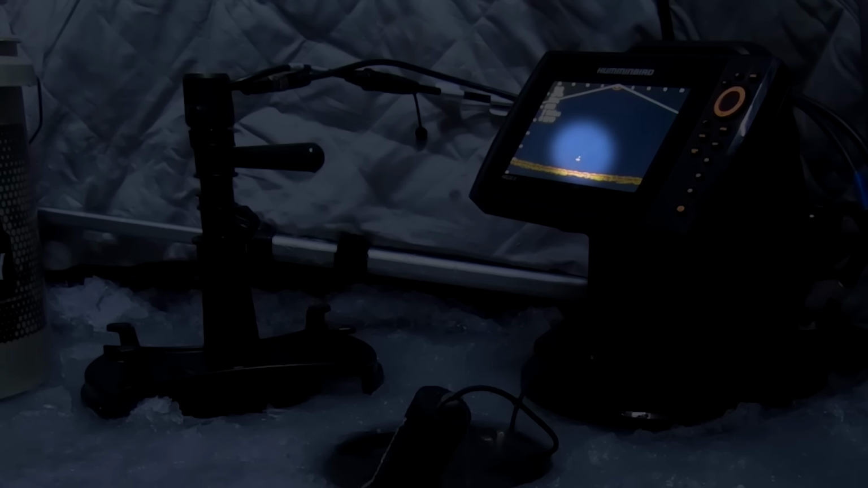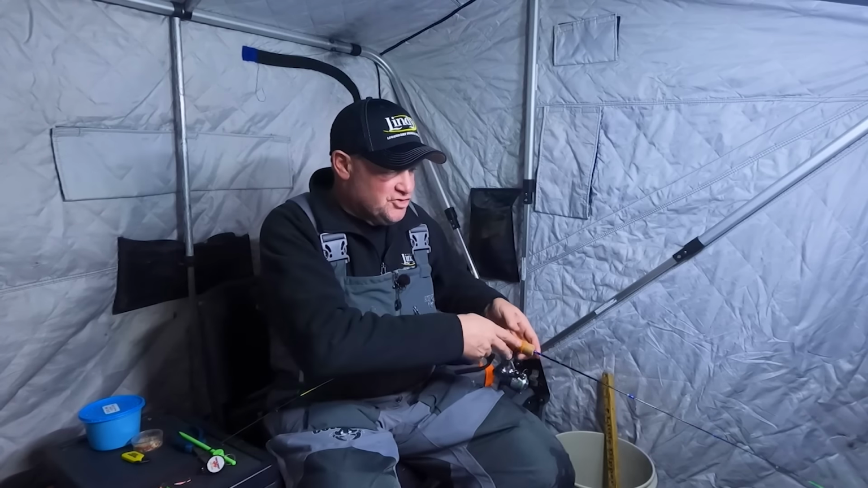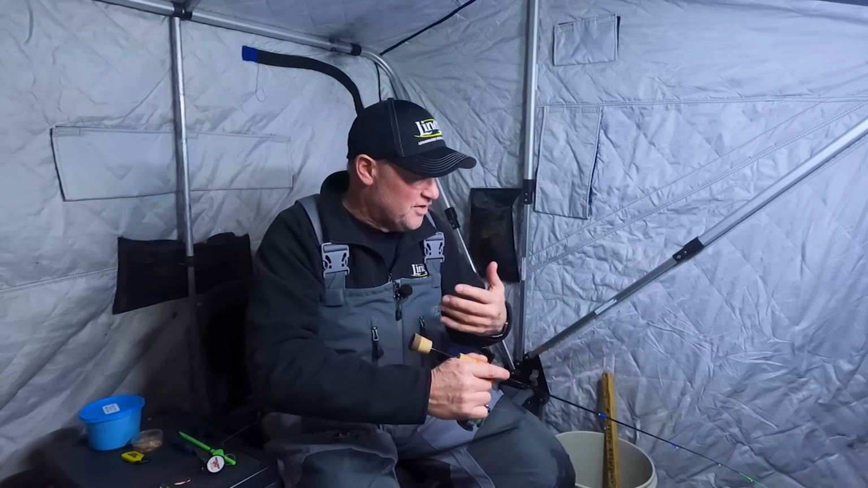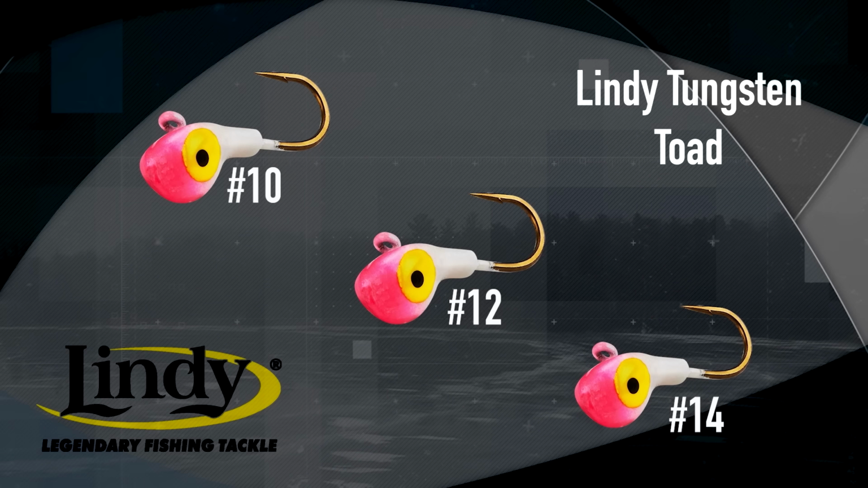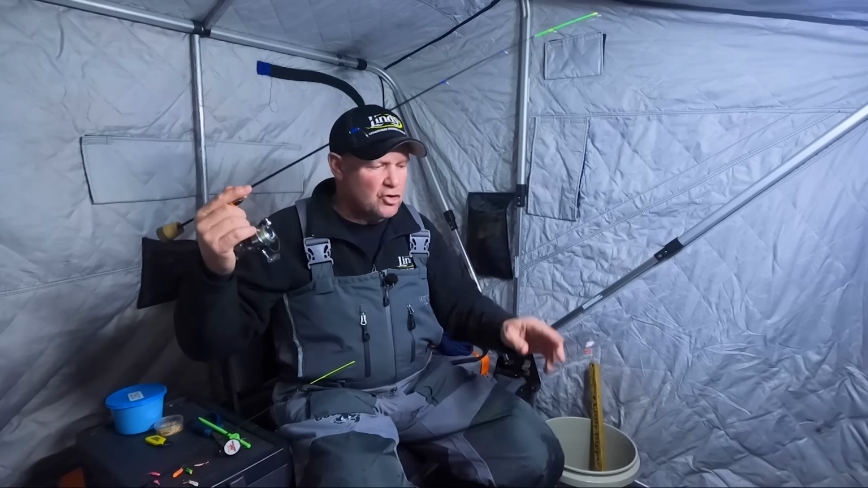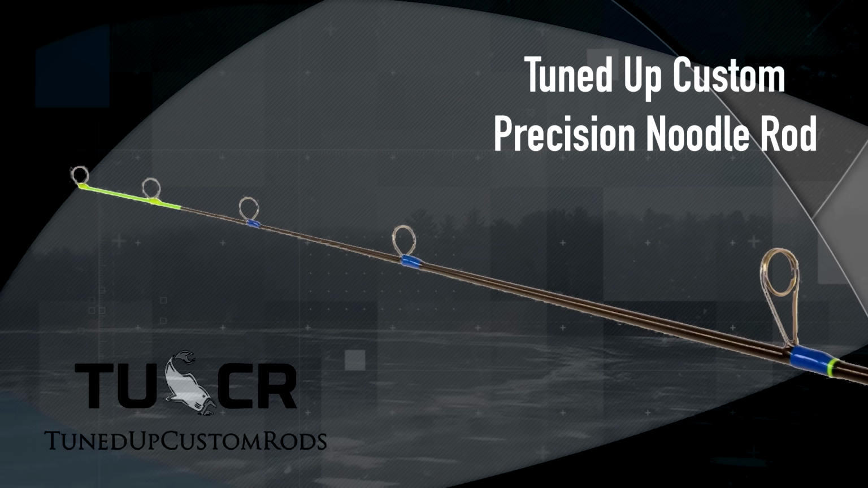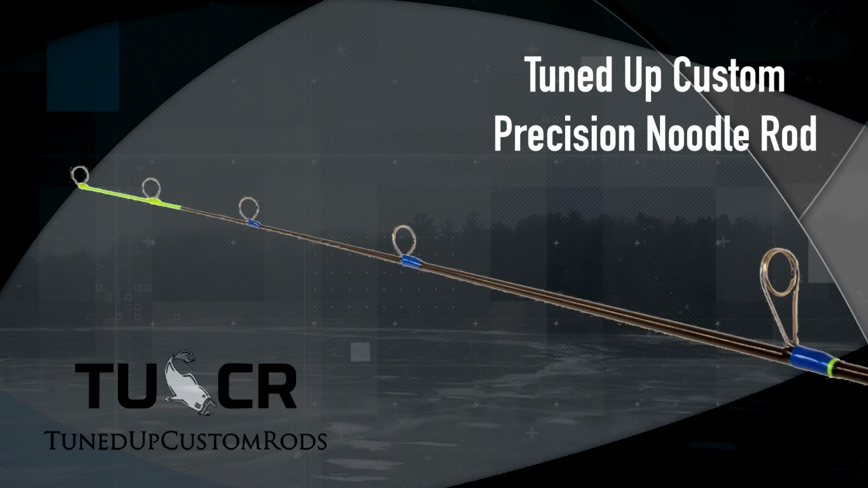So here's what I do. When I look at that dead stick, I'm always fishing something there that is easy to be very, very subtle with. This tungsten toad right here is a really simple deal. I'm using the size 10 today, but it's a great scenario for a presentation that is just going to pretty well sit there. And I'm using that one on my tuned up custom noodle.